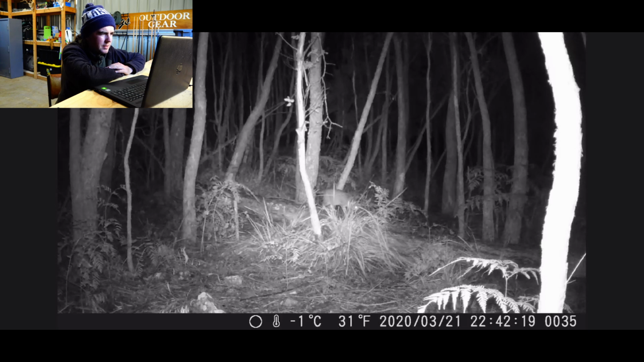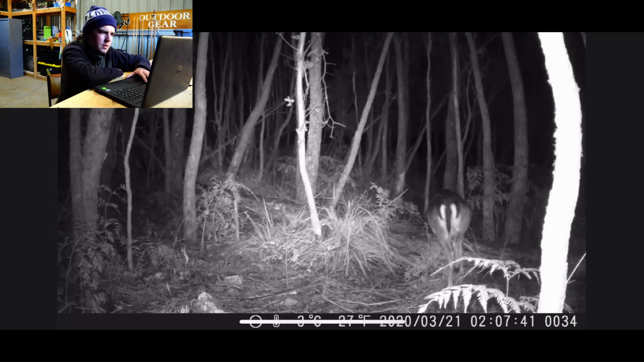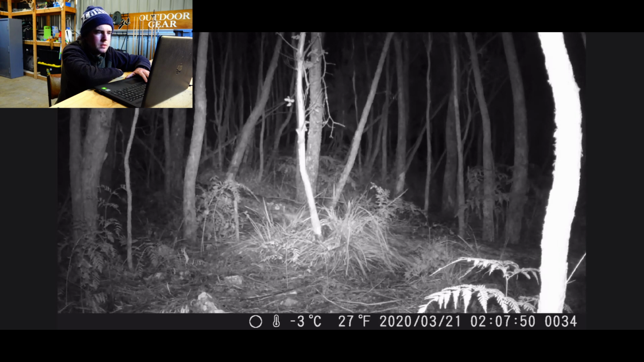Oh, big old cat. Big old tabby cat coming down the log. Not really what we want to see. Another deer, another doe by the looks of it. In there at 2 o'clock in the morning. It's obviously during the winter because it's -3. Don't know what that deer would be doing in there at 2 o'clock in the morning. That's strange.